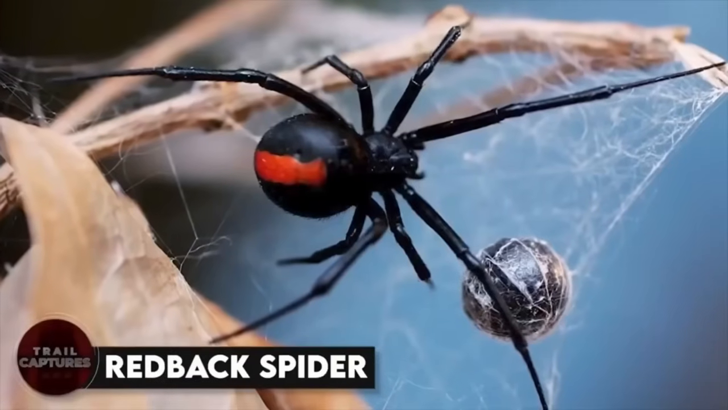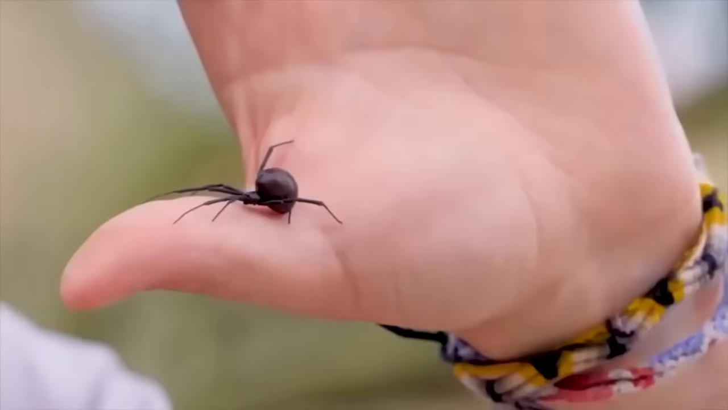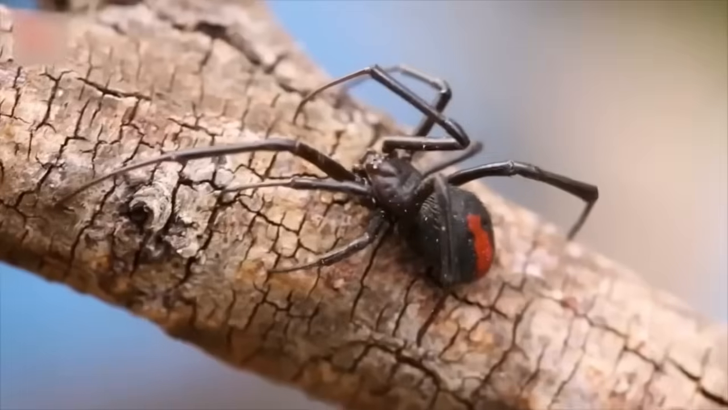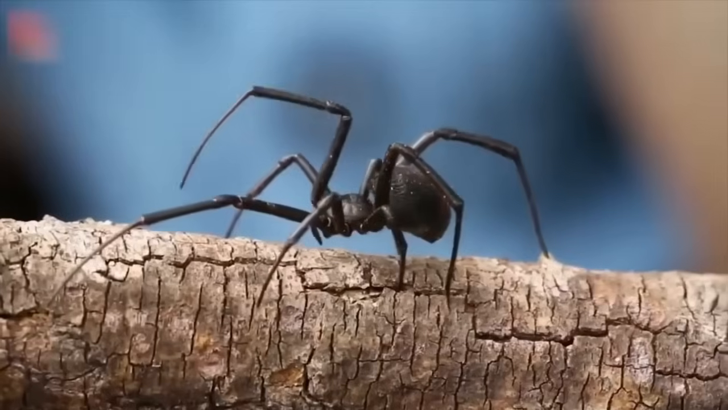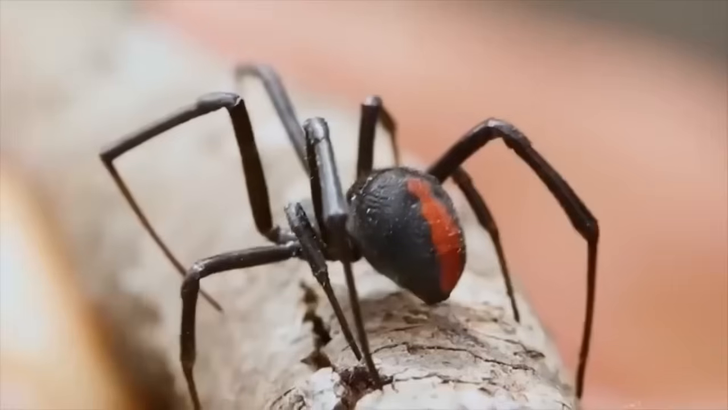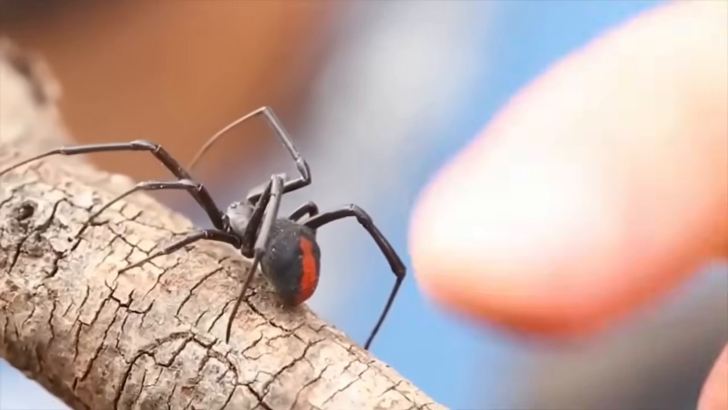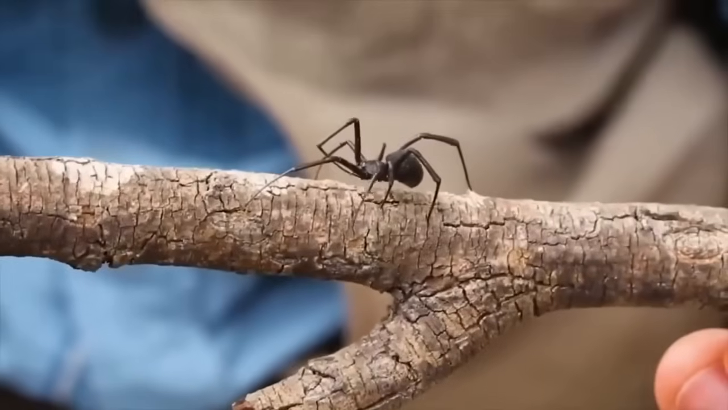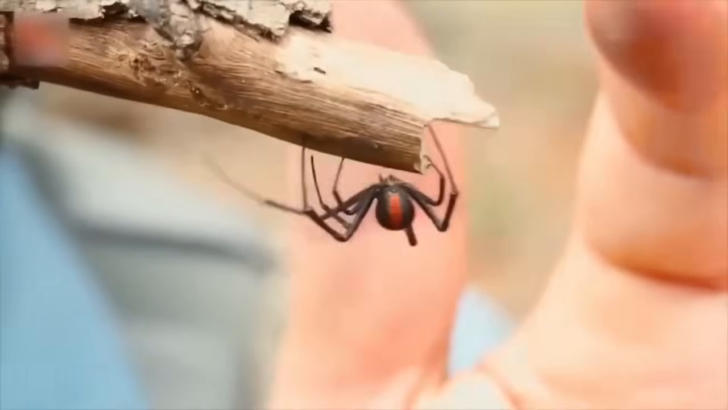Redback spider. These pesky little creatures are found all over Australia, and their bite can be a real pain. Their venom is no joke. It can make you feel like your whole body's on fire. That's why it's important to keep an eye out for these sneaky spiders and make sure you're not their next victim. But here's the thing. As much as we may dislike them, redback spiders are actually pretty fascinating creatures. They're part of the widow spider family, and their females are notorious for eating their male counterparts after mating. Talk about a bad breakup.